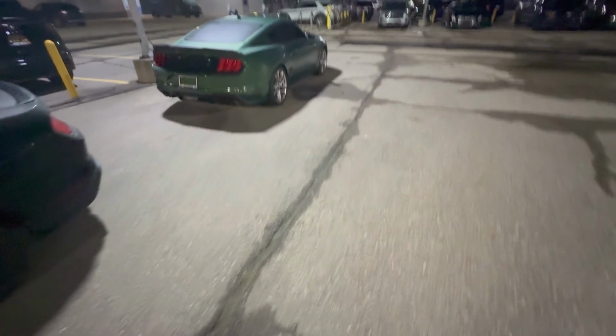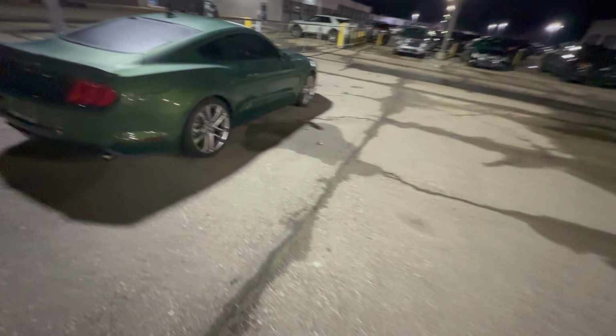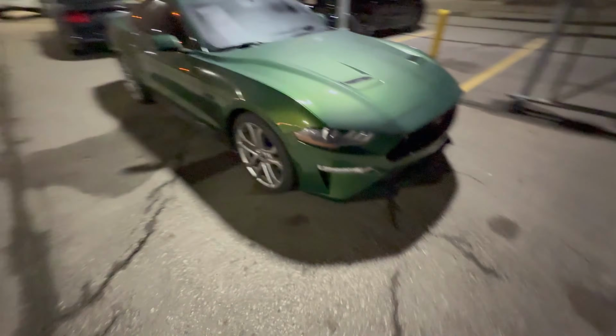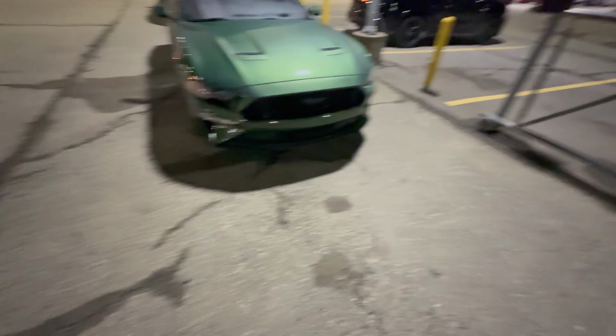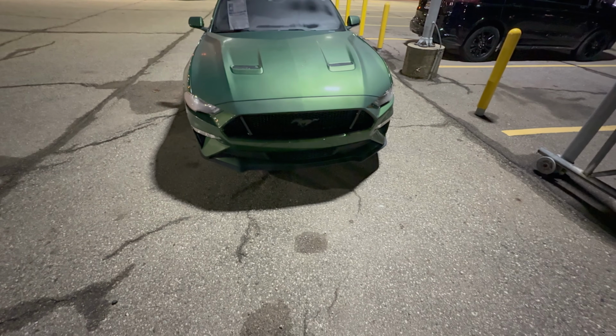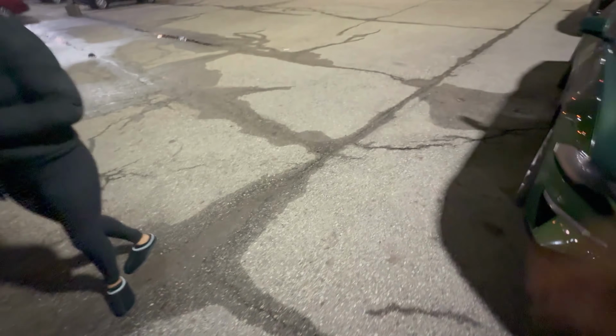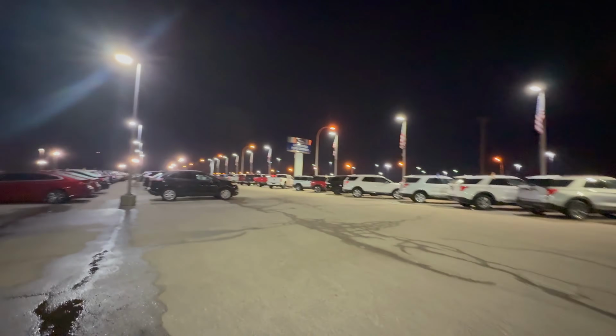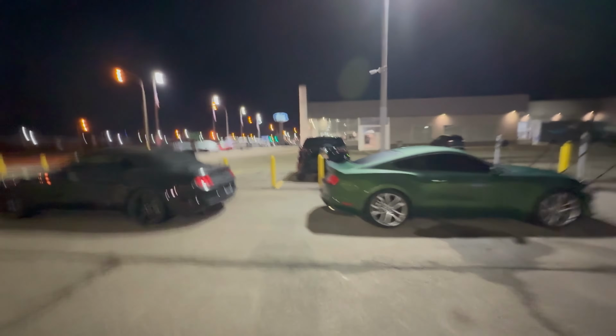But I like this one. I don't like the green, but it's cool. And it needs some black wheels on it. It's another 5.0. I'm gonna show y'all what the front looks like. That's what the front looks like, yeah. Oh, this is another Ford Edge. This is what the basic model Ford Edge looks like. Here, I'm gonna show y'all mine first, and then I'm gonna show y'all what the other one looks like.